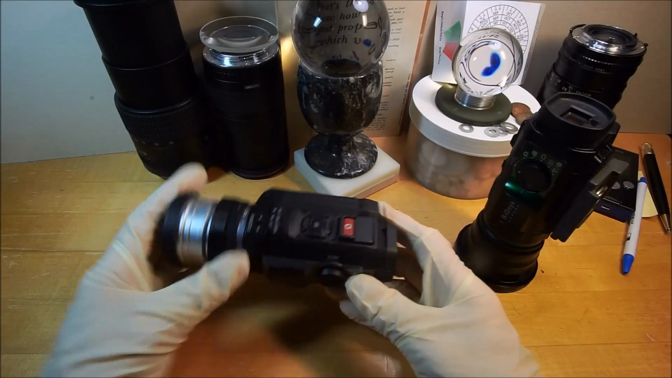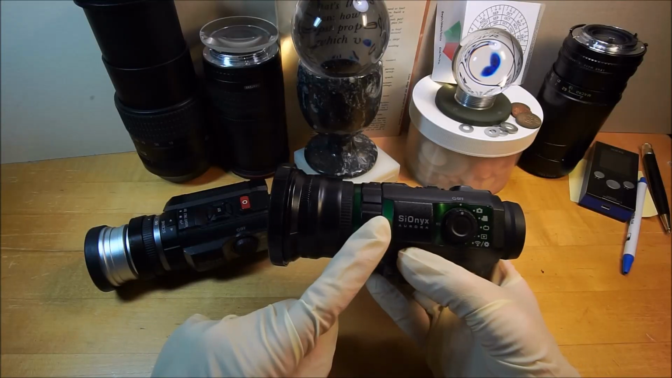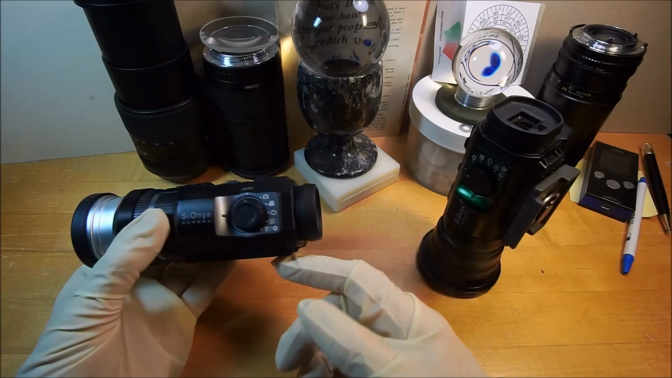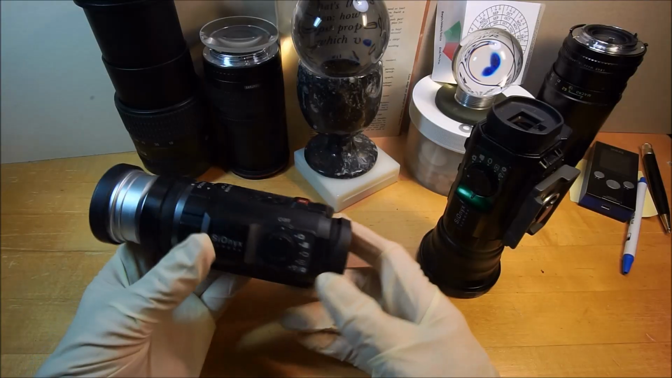So I bought another one because the prices came down a lot. This is the original one. The green one was the original one. Then it came out with this one. And it came with a clam case and everything. It was really cool. Clamshell case.